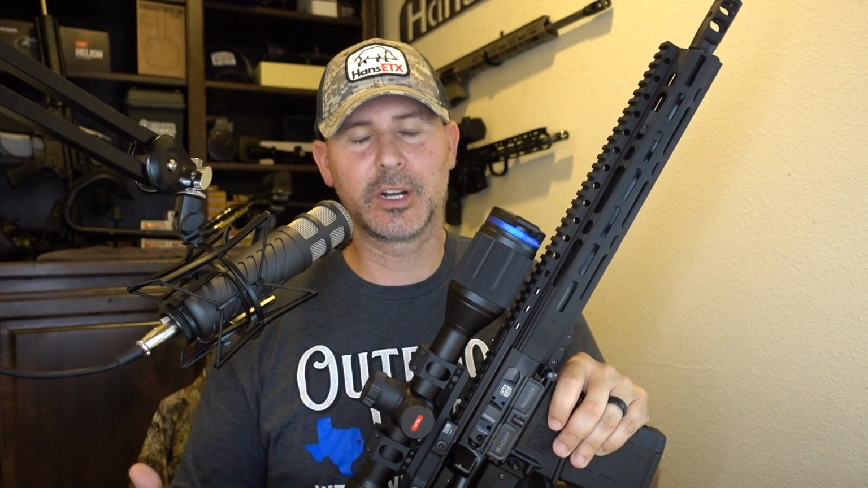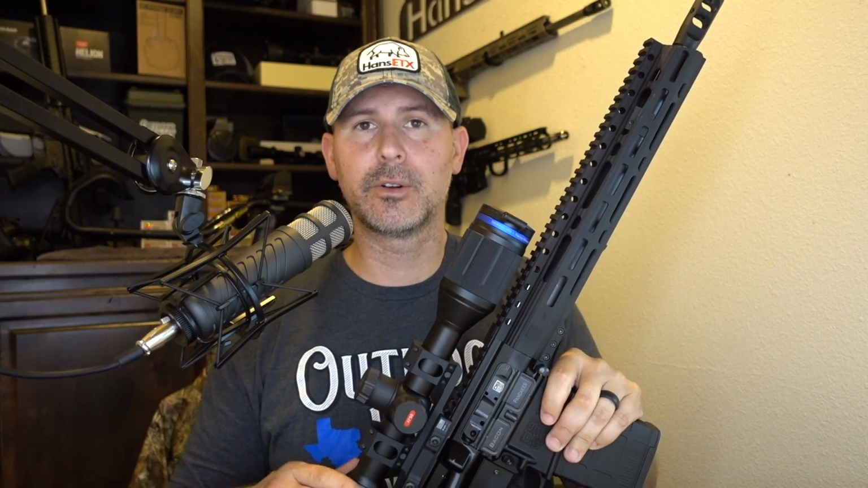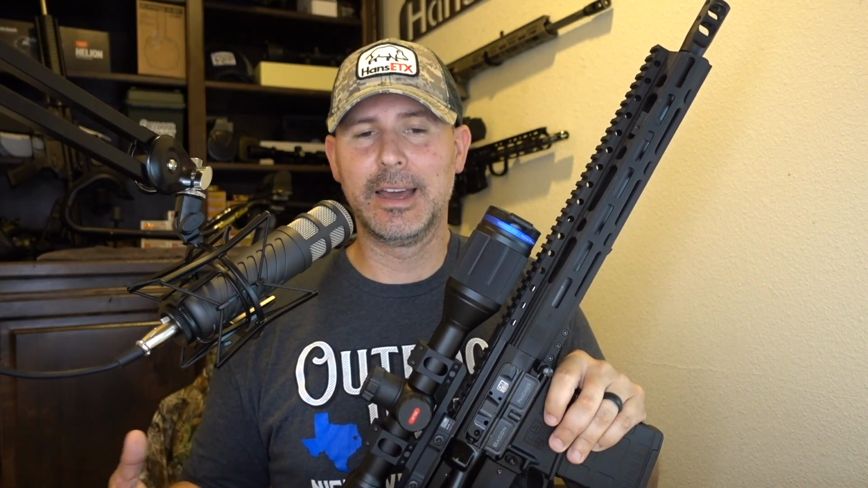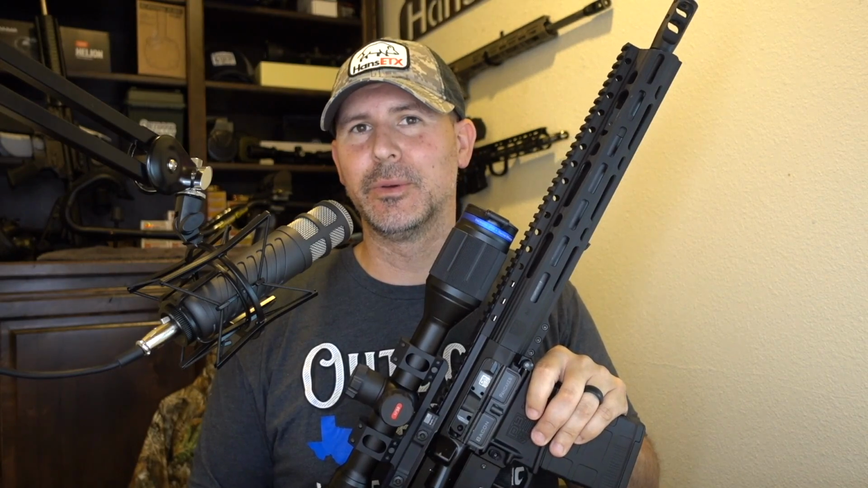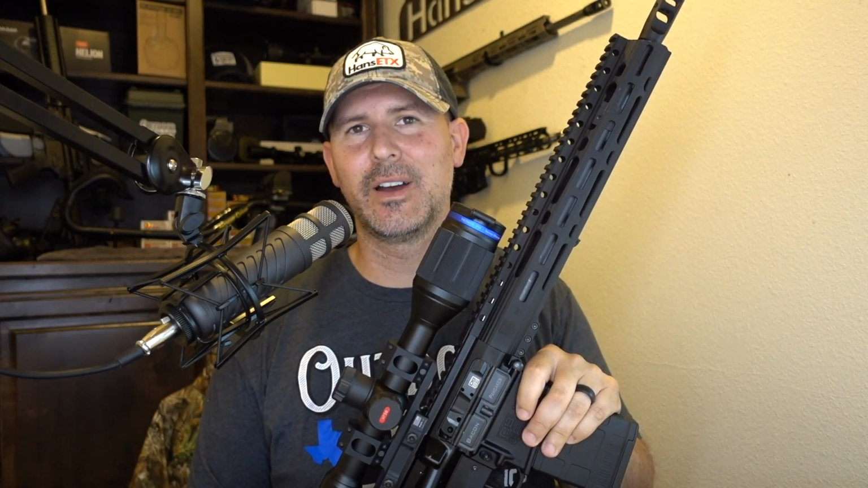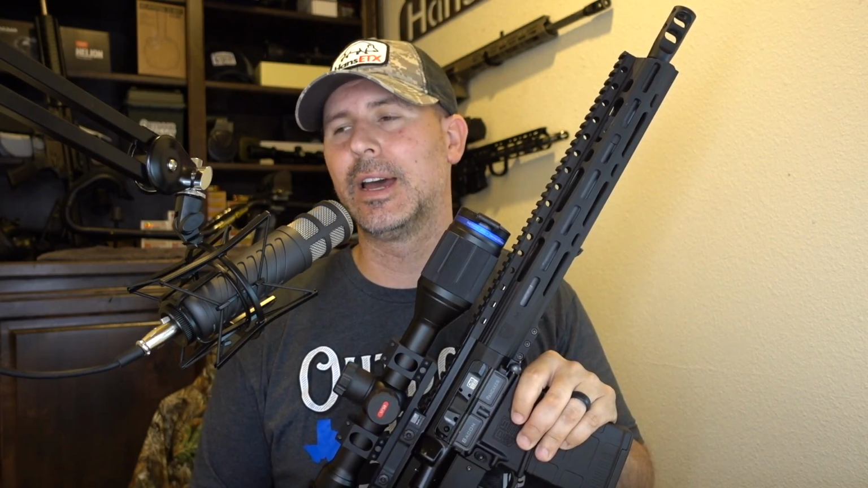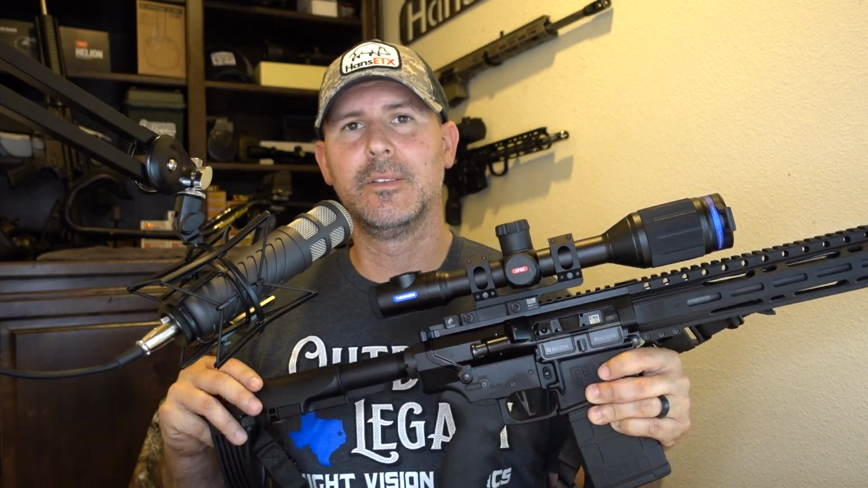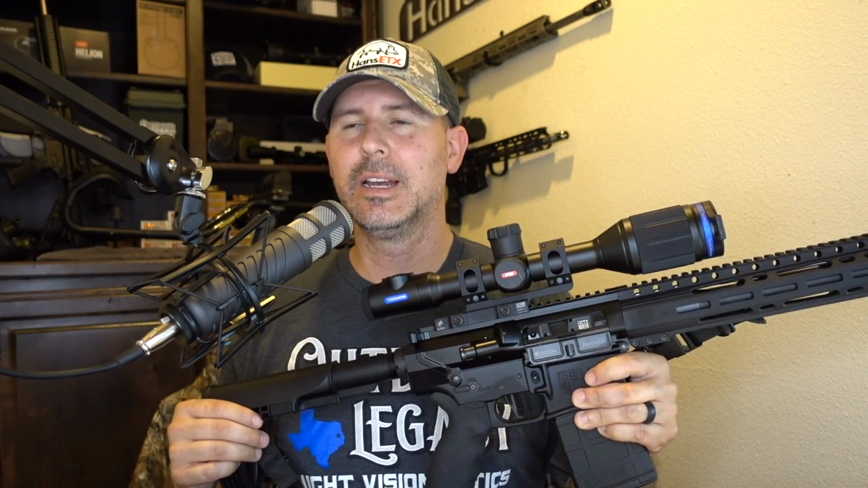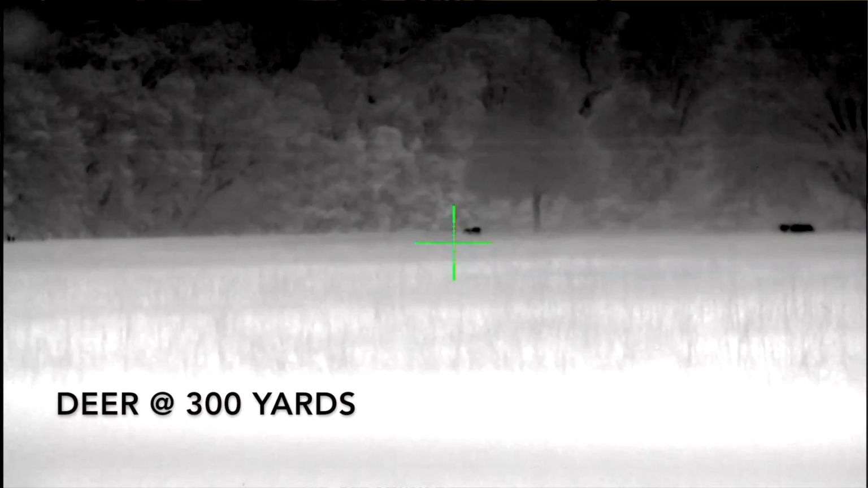So we talked about 8 different color palettes, so that's a new option in there. It's got a full-color AMOLED display, and also it is Wi-Fi capable with the Stream Vision app, which the Pulsar thermals have been that way for a long time, and this continues on with that trend. So those are the specs of the Pulsar Thermion XP50. Again, we talked about the differences of the Trail and between the Thermion.